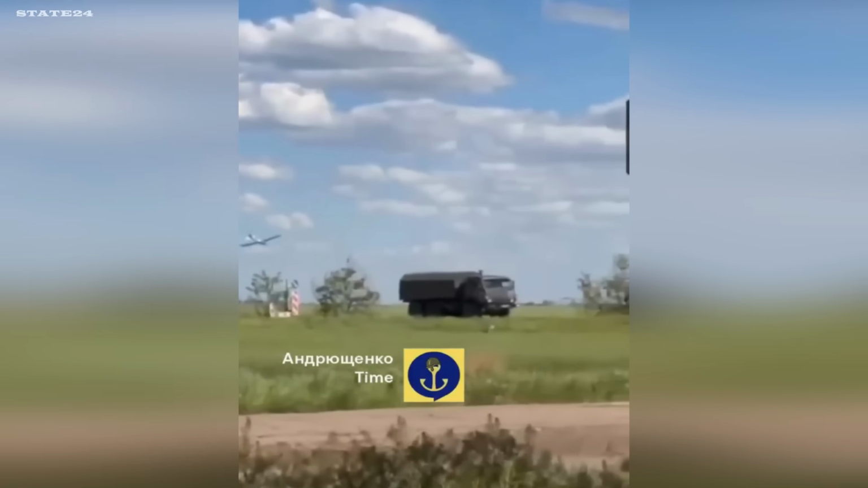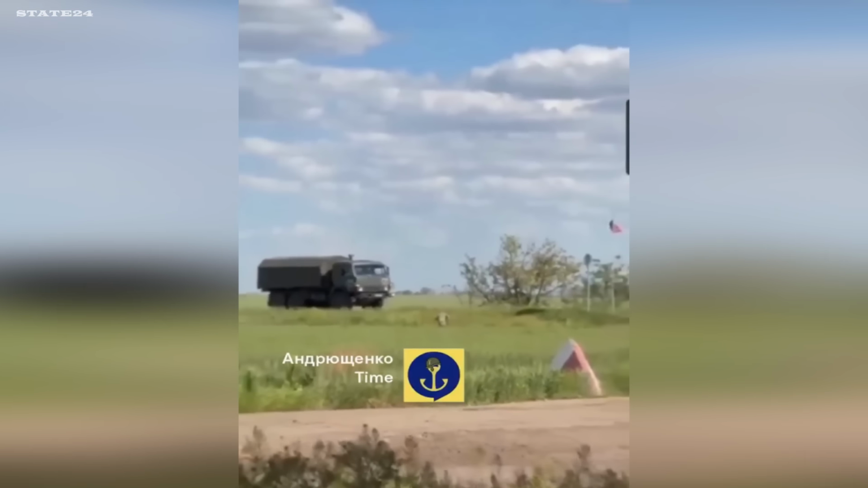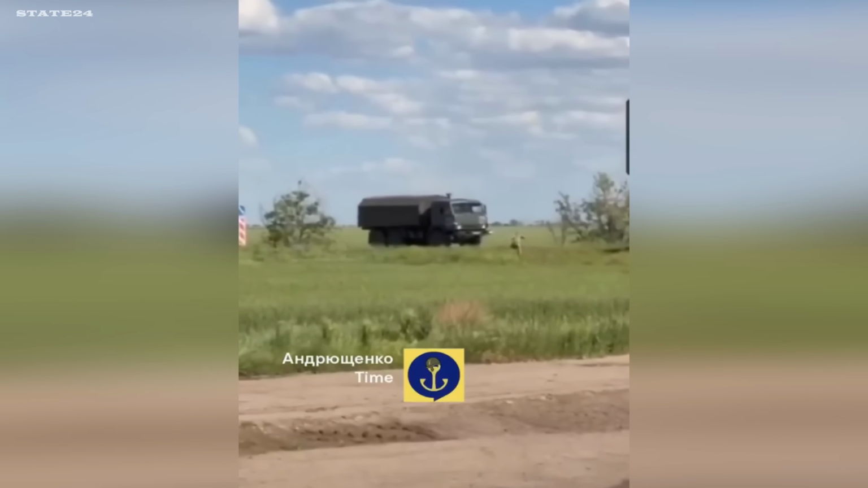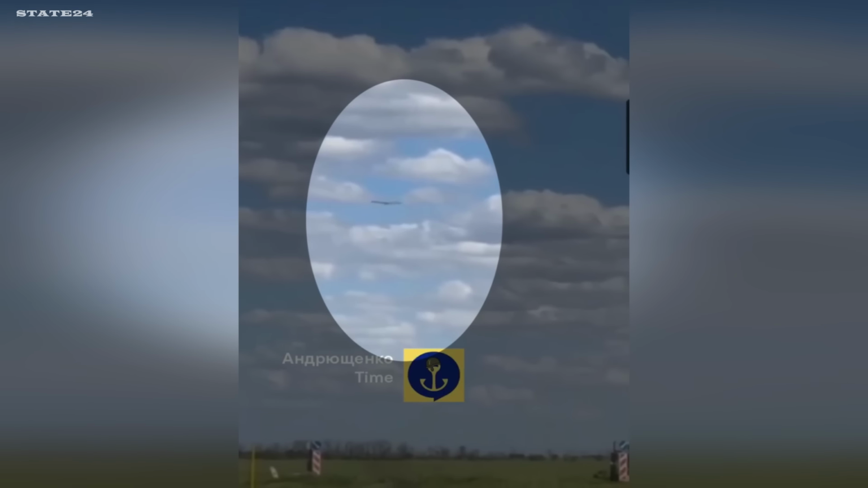Russian soldiers attempt to defend their truck from incoming Ukrainian UAVs on the road between Mariupol and Berdyansk. The first drone misses, the second one doesn't. Here comes the second UAV.